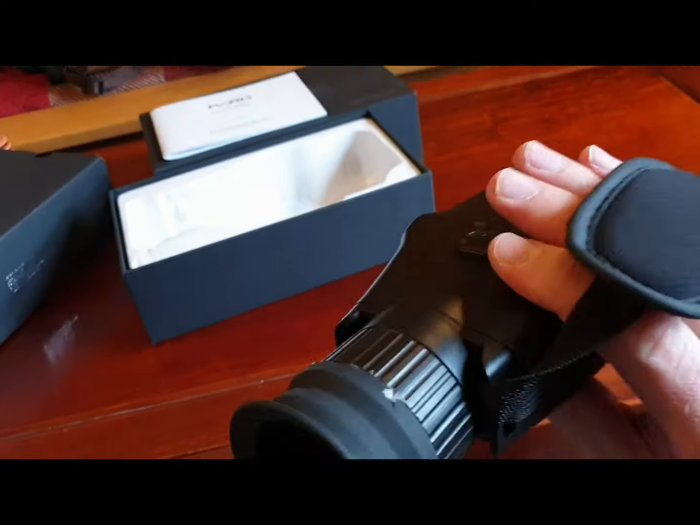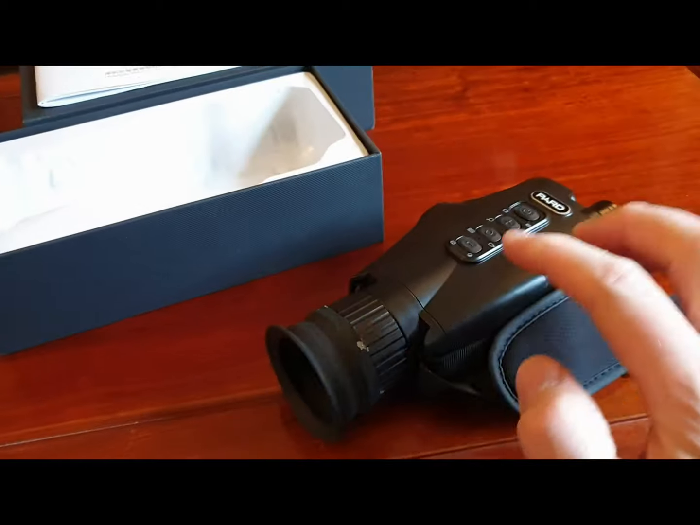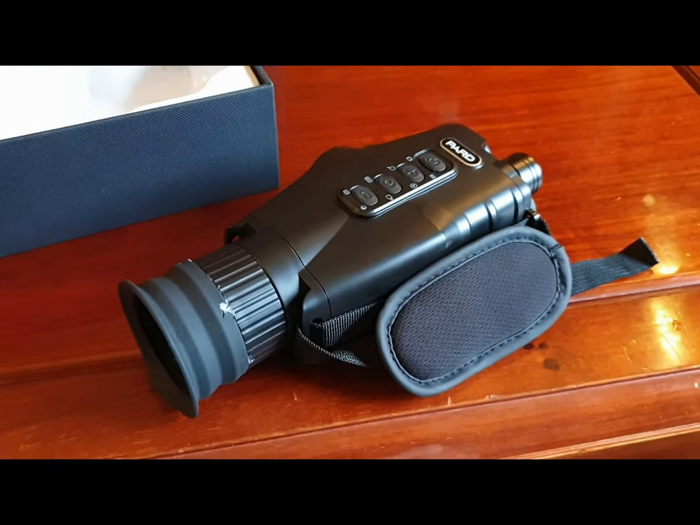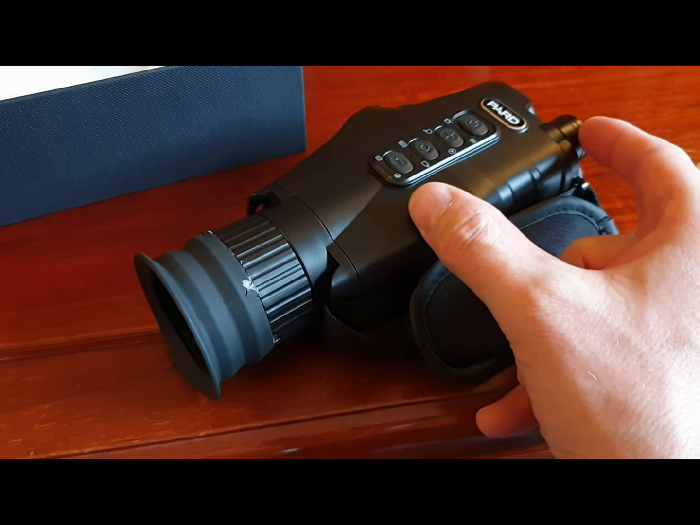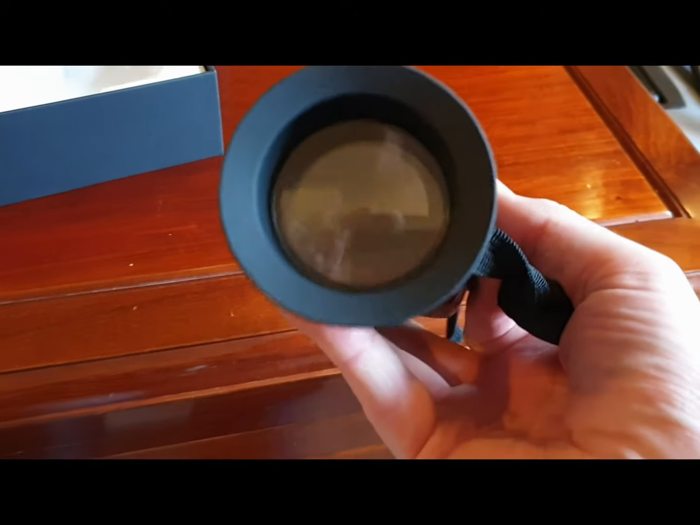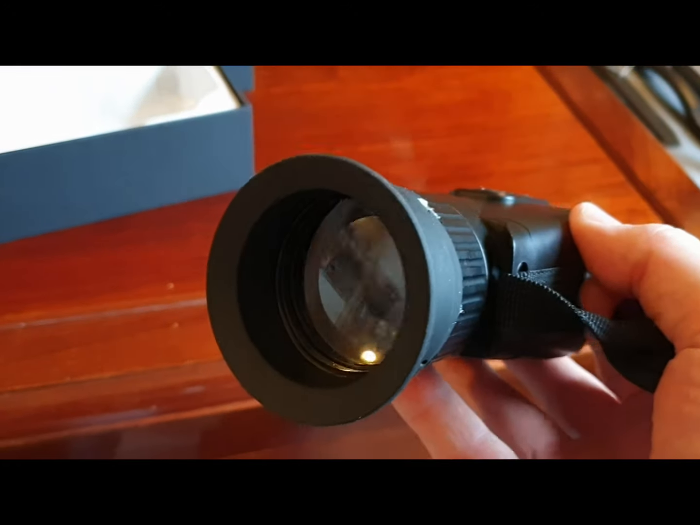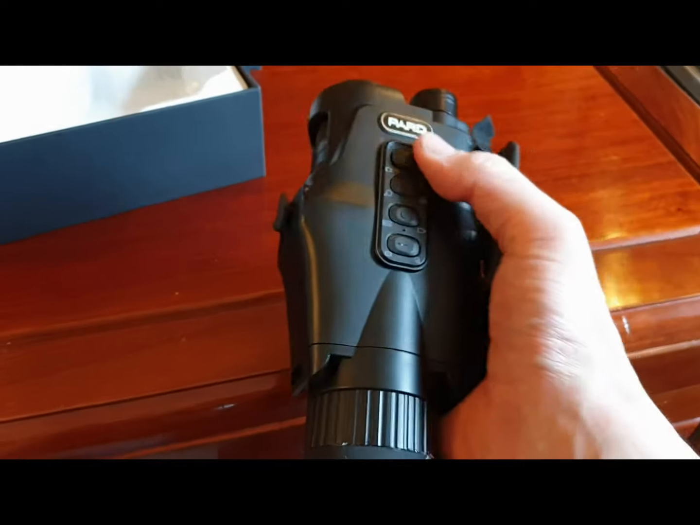The screen is actually about here, so the rear half of this device, from here to here, is basically a conical rectangle, or rectangular cone if you like, and you've got the viewing screen about here, and the technology is all contained here. So what was wrong with the initial batch? They weren't focusable for the average day-to-day Western eyes. Unless you have 20/20 vision or better, you couldn't focus on the menu. Let's switch it on.